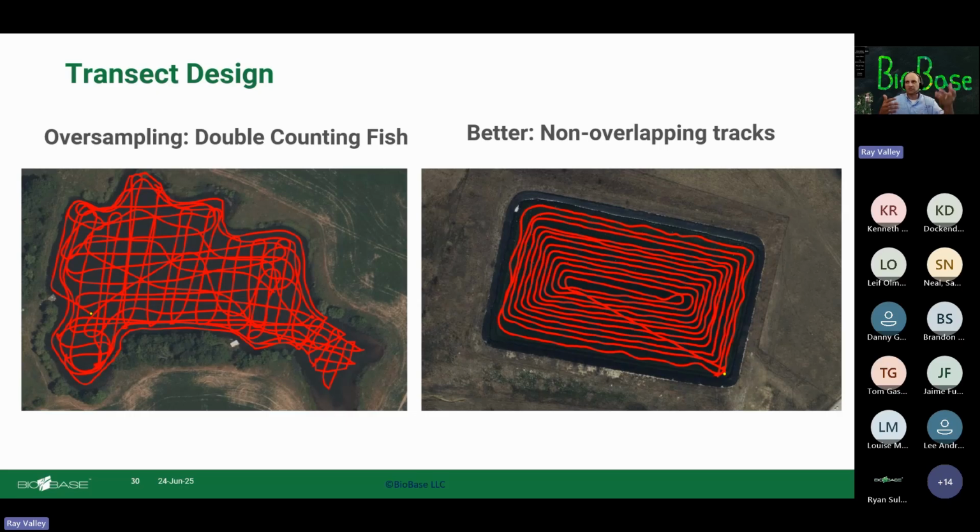Like I said, one of the features is BioBase will give you an export of the individual fish detections. It will also give you a report that gives you a summary: this is how many fish detections were in the file. Well, you can intentionally cheat it, right? If you keep going back and forth over the same area, you can artificially inflate your numbers. So that's why it's good to stick with a good design like this.